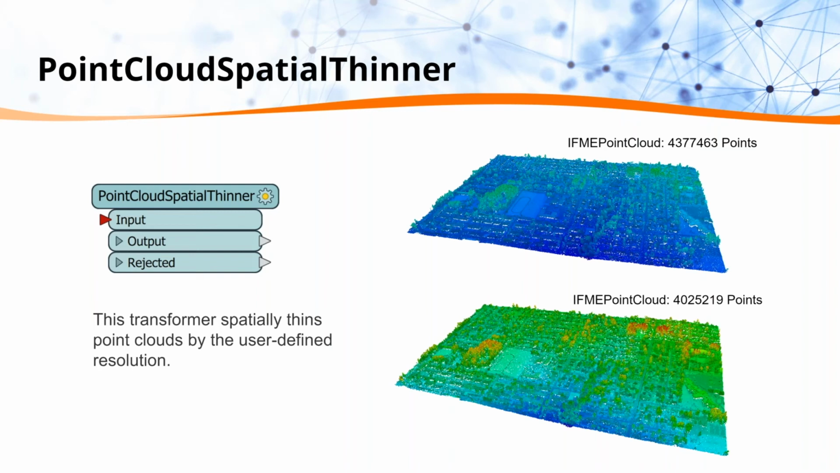The spatial thinner is a little different, where it makes sure that two points can't exist in the same interval or cell, so that they have to be a certain distance or resolution apart. This is really good if you need more control over your points. For example, if you're filtering data before generating a raster DEM, you can set the thinning resolution to be the same as the raster cell size. If you wanted to keep it with in-house transformers and you didn't want to use the spatial thinner, we also have the point cloud simplifier, which is a little bit more geometrically advanced.